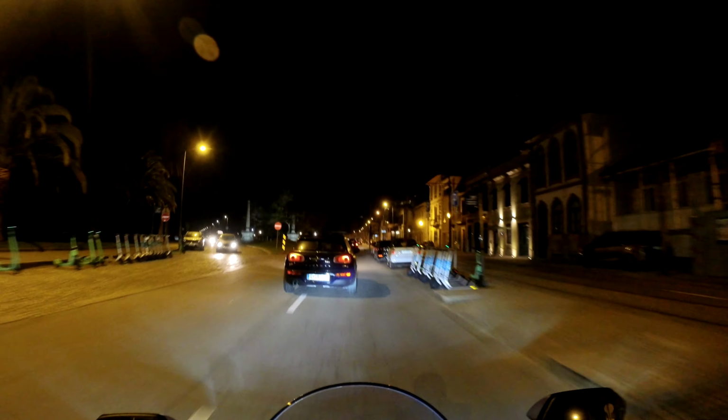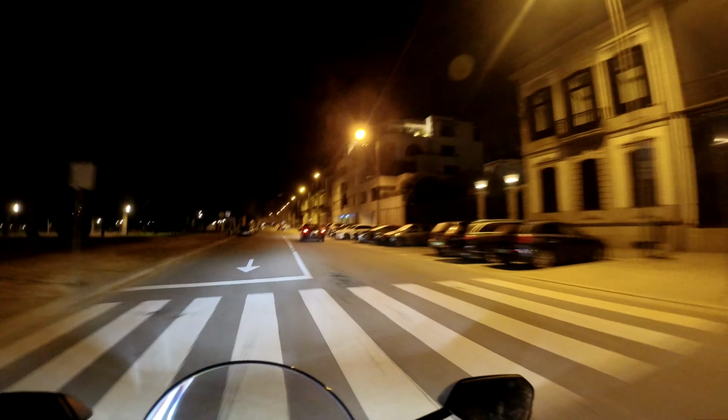low powered naked at that to this kind of bike, and this guy doesn't know what a two-way street is.